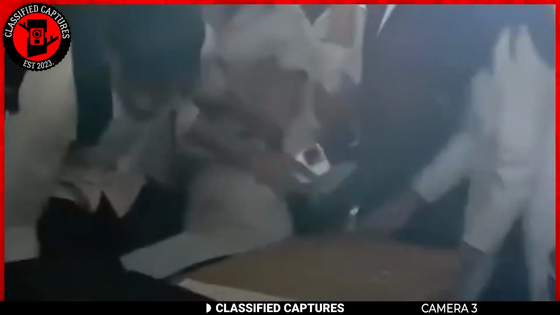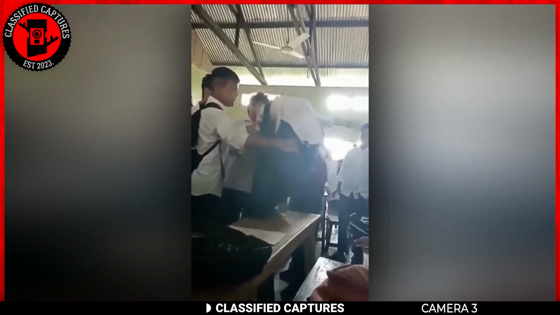Next, we have an eerie scene from a school in Pune, India. The footage shows us a group of students and a teacher seemingly trying to restrain a girl, but here's where it takes a hair-raising turn. The girl's body starts contorting in strange and mind-boggling ways while defying gravity. Yeah, she's actually levitating. They claim she's being possessed.